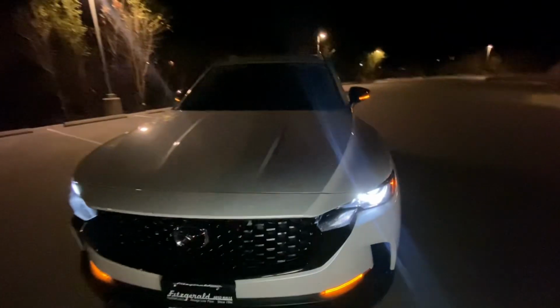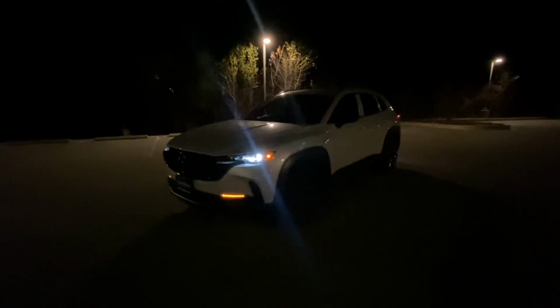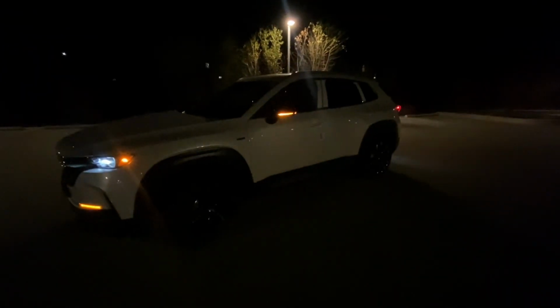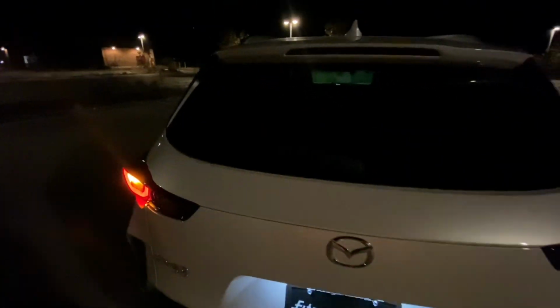And close it up, step back so you guys can see it. I love those LED headlights. One thing that this car doesn't have that the CX-5 is kind of known for is adaptive swiveling headlights. So not the case with the CX-50 for whatever reason. Doesn't seem to be available on any trim level, hybrid or not. So one thing to keep in mind, if that is a big deal for you, which for most people it's not going to be, but if it is, you'll have to get a CX-5.